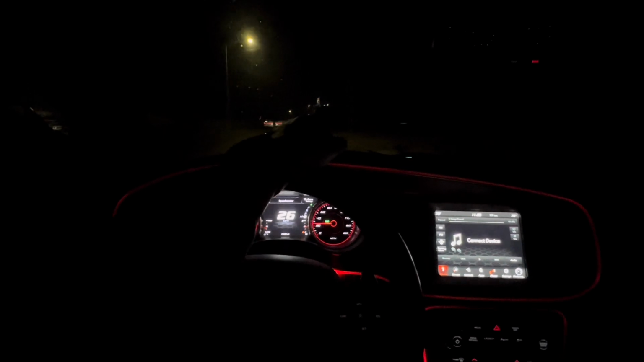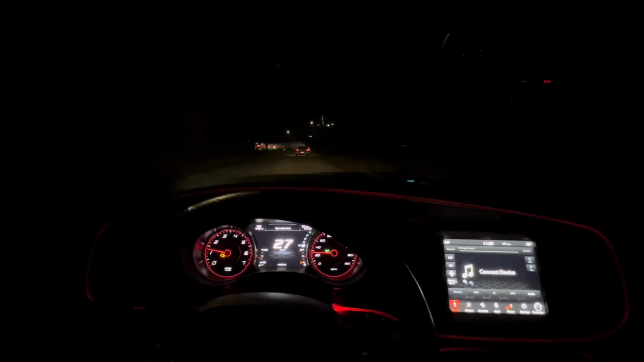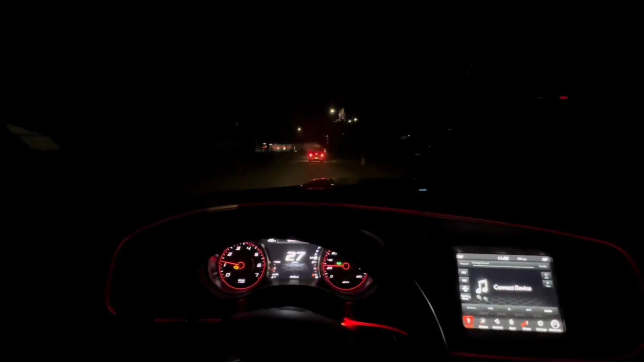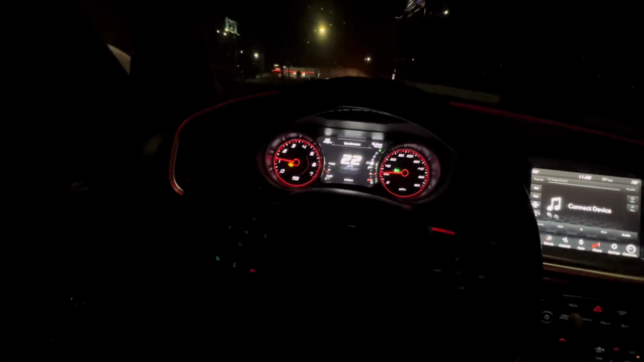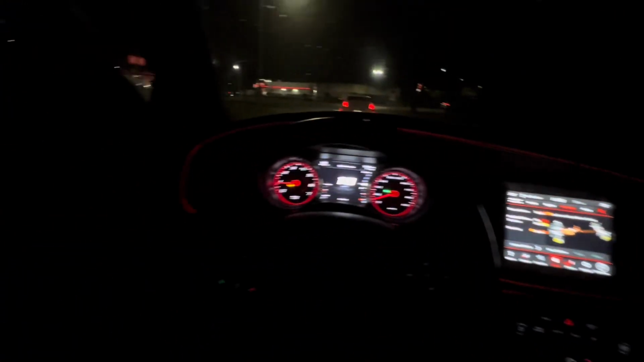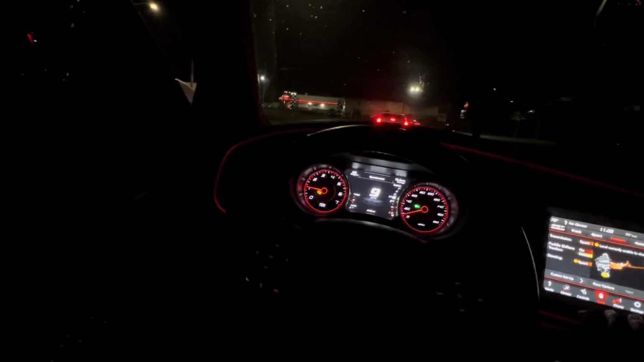Oh yeah, by the way, this 300 right here, that big catless and straight pipe. So, pretty loud. So y'all gonna see. We finna put this in my little mode. I'm finna get right.